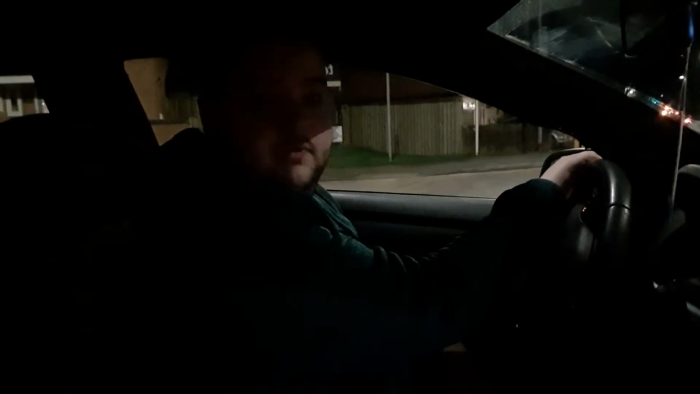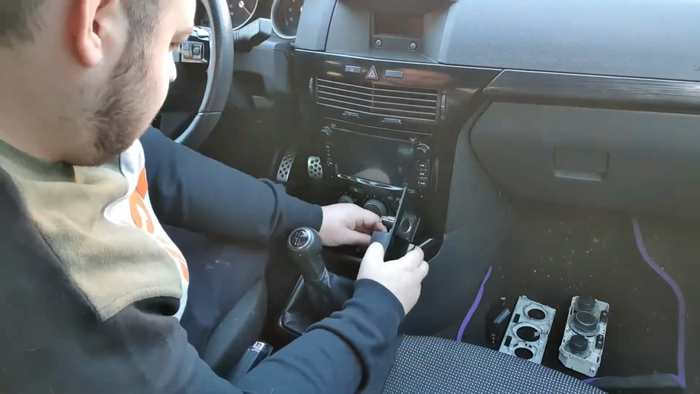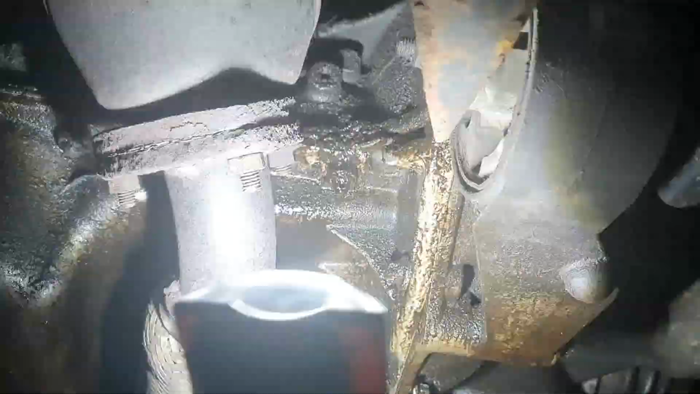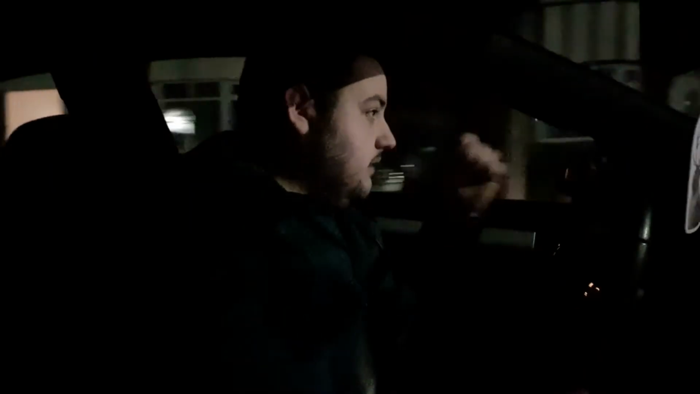We had to unfortunately spend 40 quid on a control module for the fans. We spent 7 quid for the stop leak because the engine was leaking. We paid about 20 quid for a new plate on the front. And I think that was about it, to be honest with you. Nothing else has had to be done to this car. So overall, we've spent the best part of about 450 quid on getting this car put right.